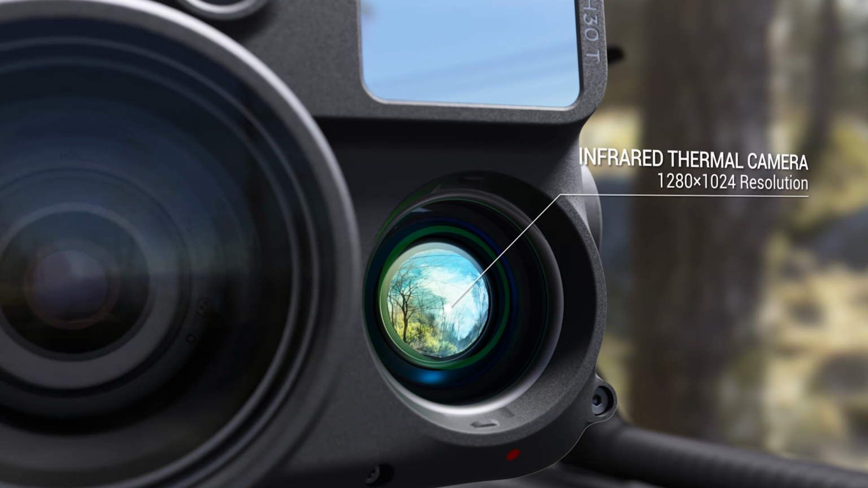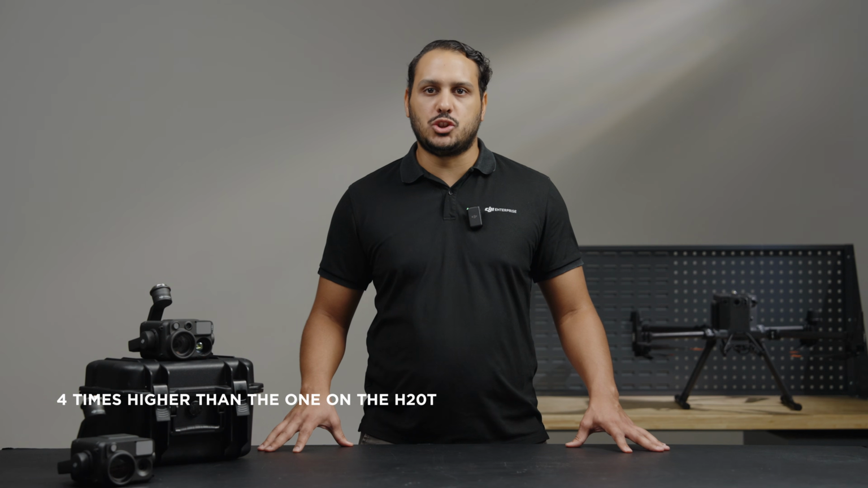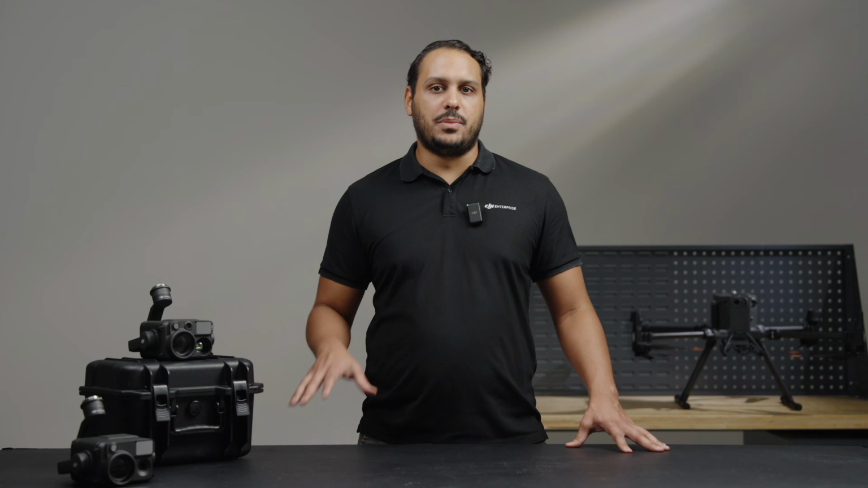Now let's talk about the thermal sensor improvements. We have increased the resolution to 1280 by 1024, making the thermal resolution of the H30T 4 times higher than the one of the H20T. Additionally, we have upgraded the digital zoom, reaching up to 32 times. But it doesn't stop there.